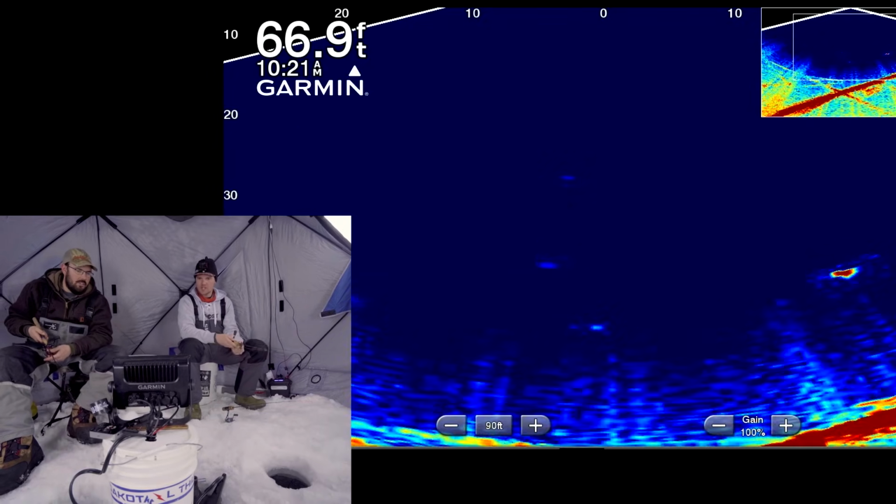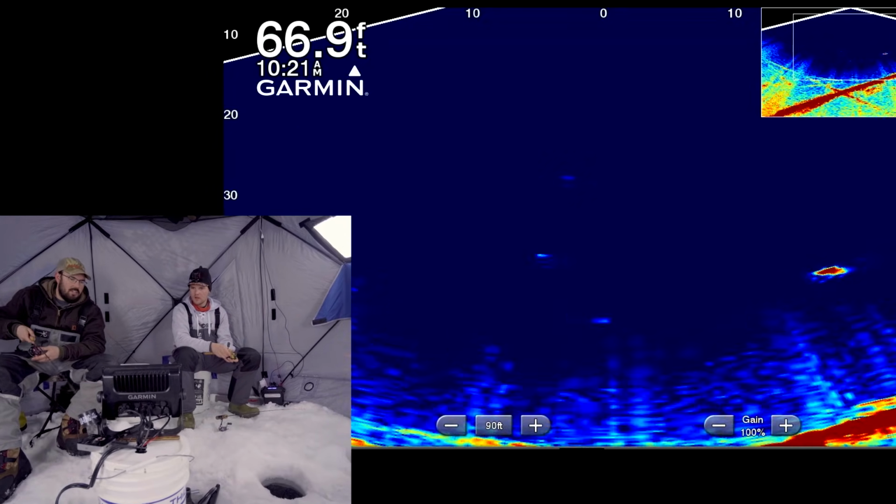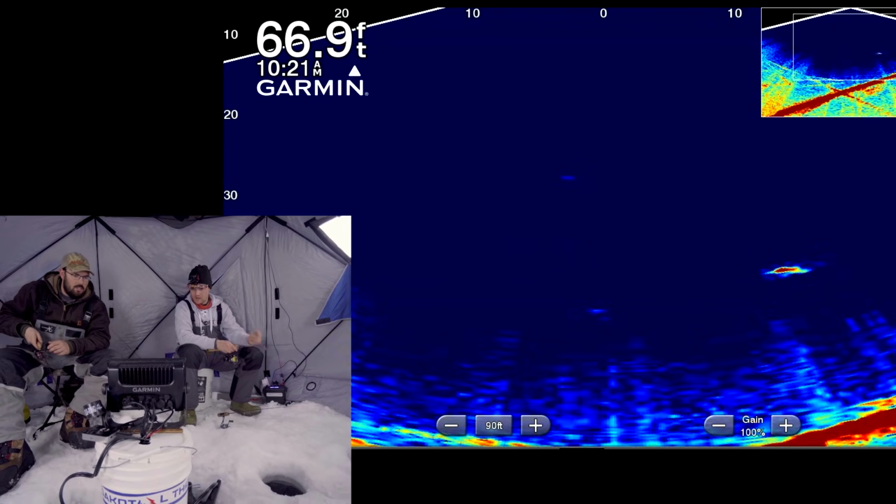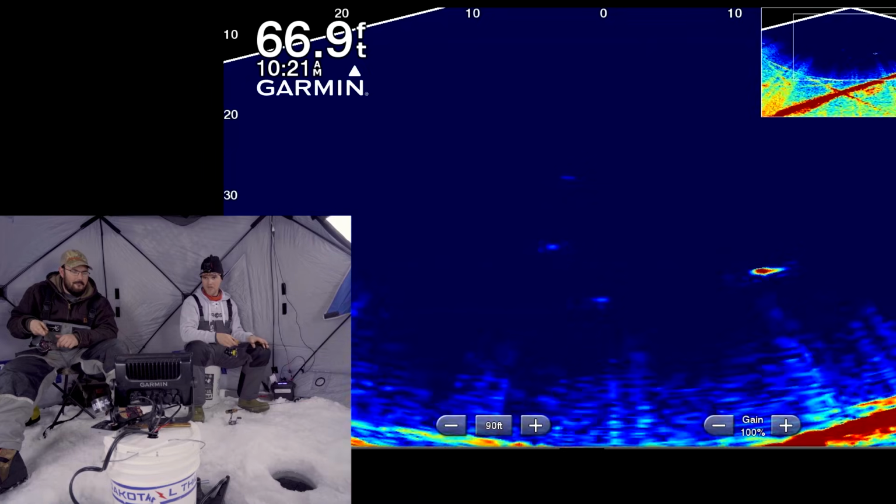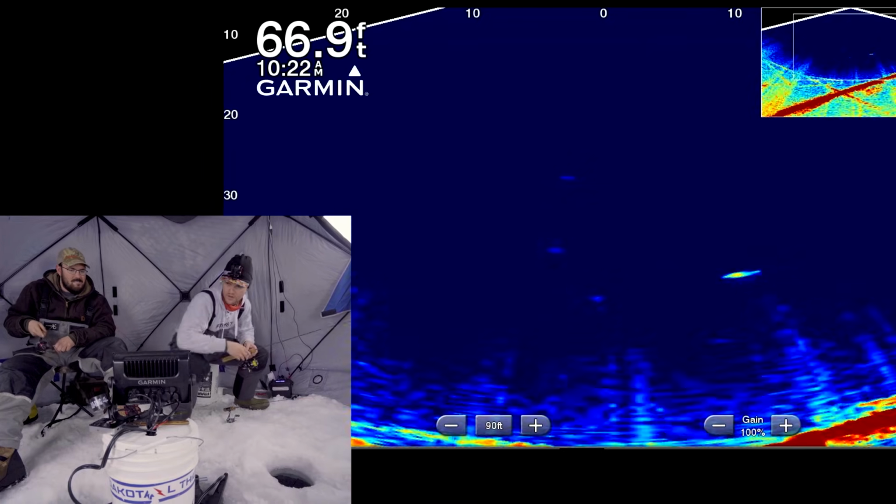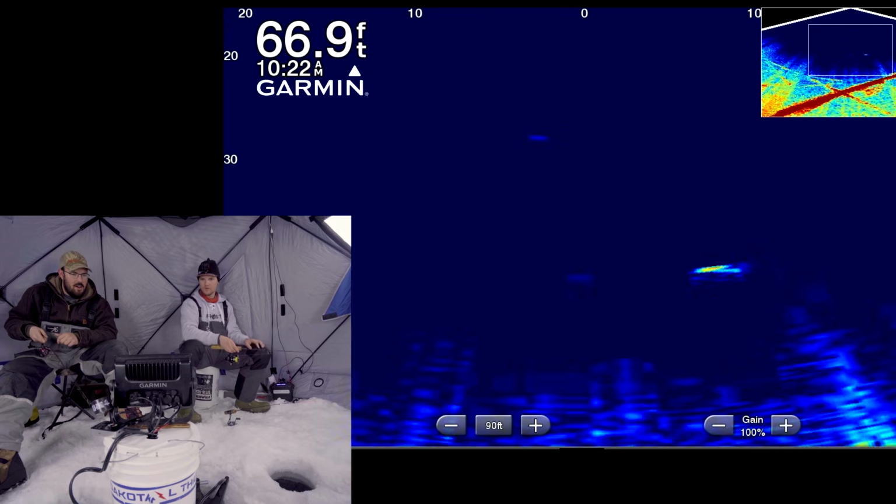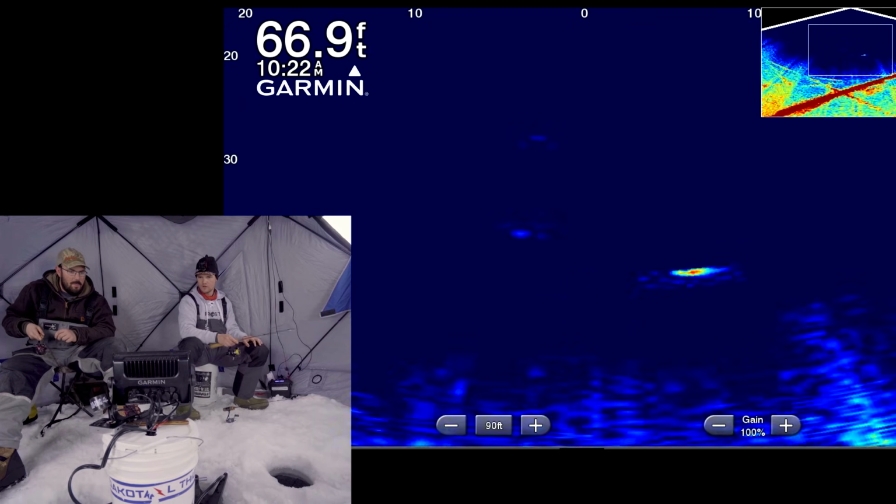There's a fish. Talk to me. Down low. I see him. Here we go. That's probably a bull. The grind is real. We can see this fish 20 feet away coming in. He's over here. Oh man, dude, this is sick. Should I zoom in a little? Get a little bit of a close up here. Here he comes.